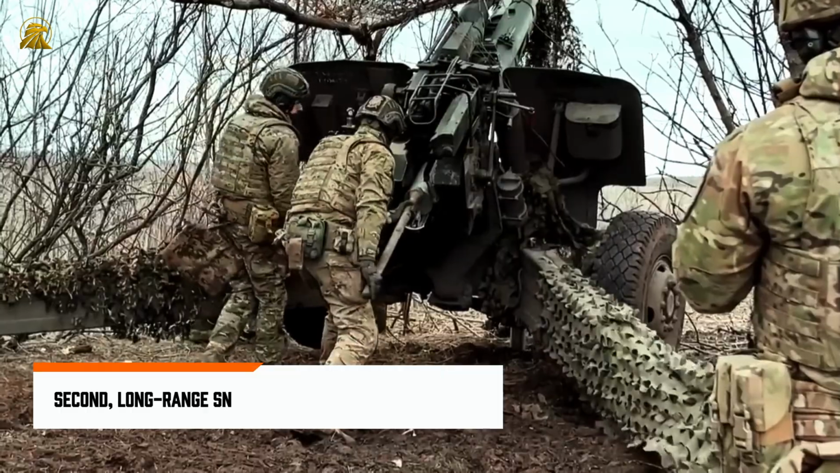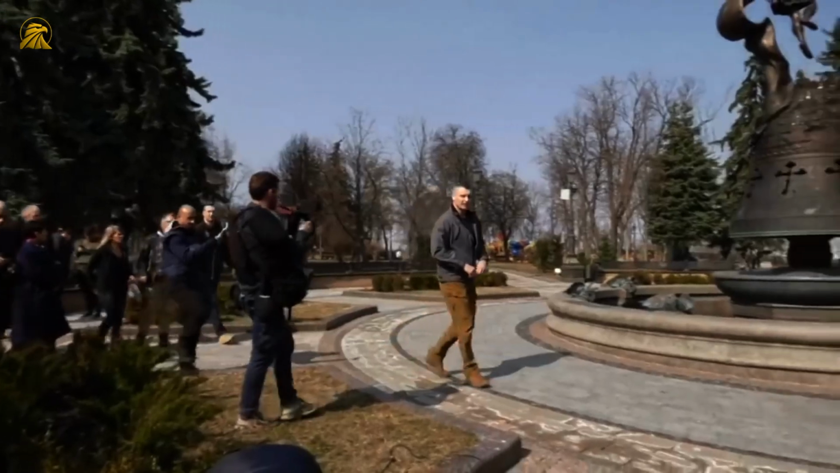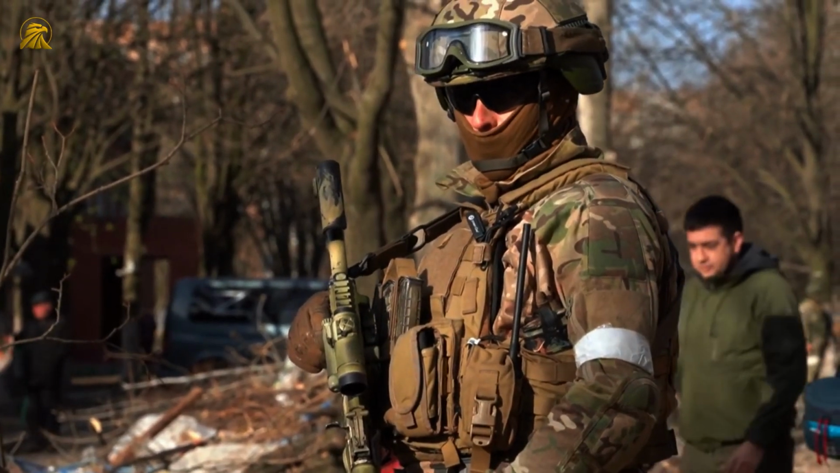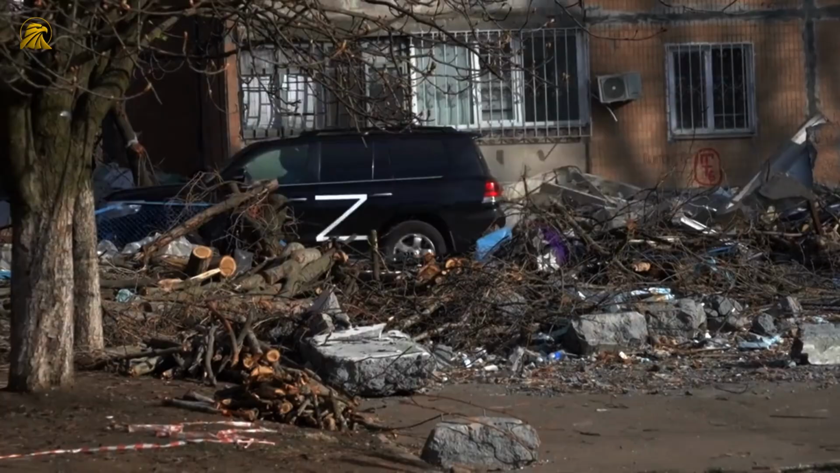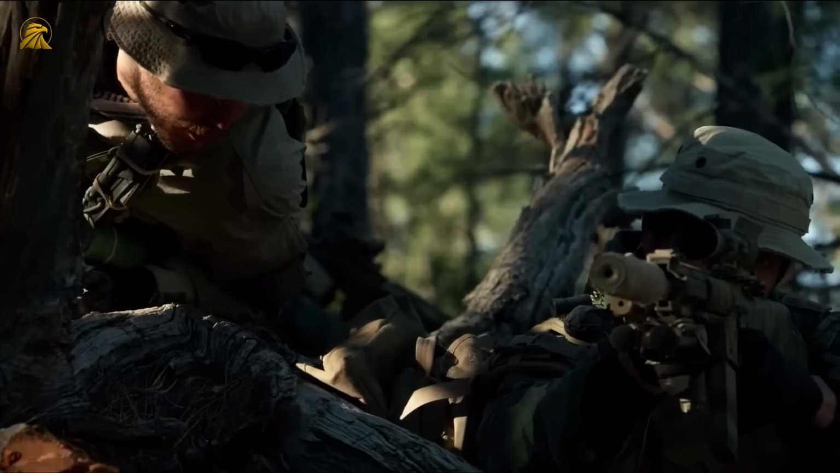Second, long-range snipers create area denial zones. Essentially, they can make certain regions inaccessible to enemy movement day and night. Key crossings, supply roads, observation points, all can be effectively controlled by a single well-positioned sniper with the right gear. That forces the enemy to take long detours, wasting precious time and resources.